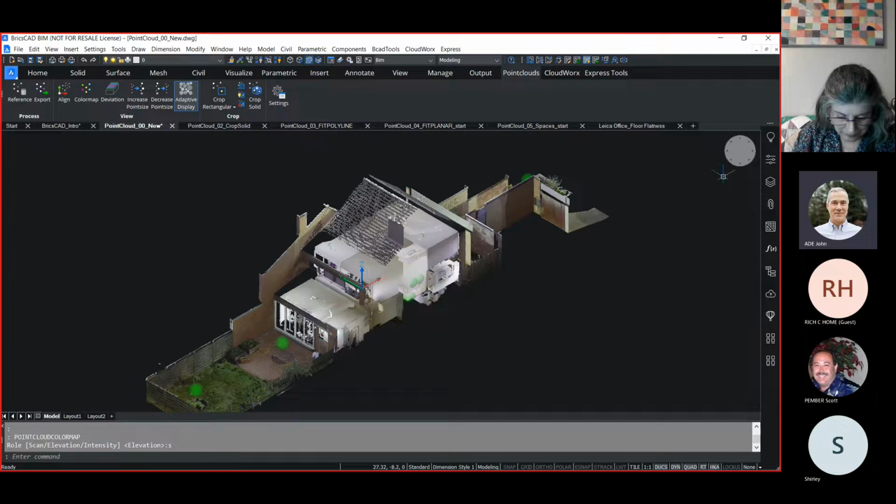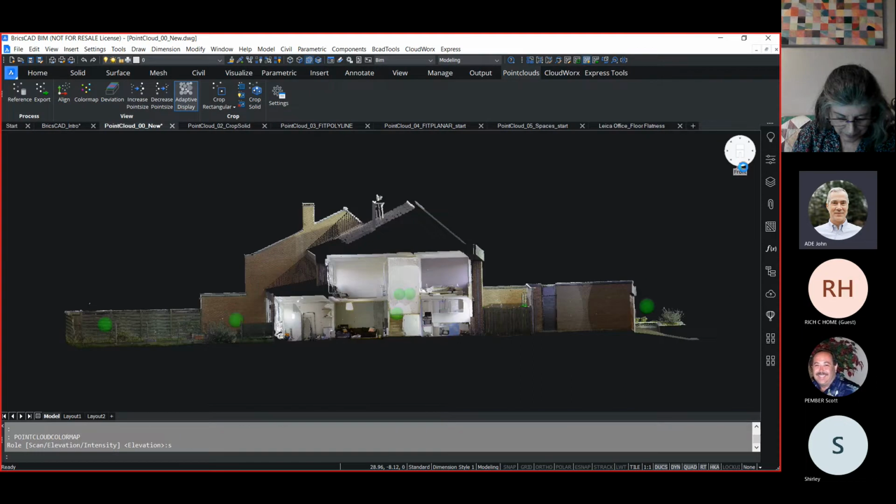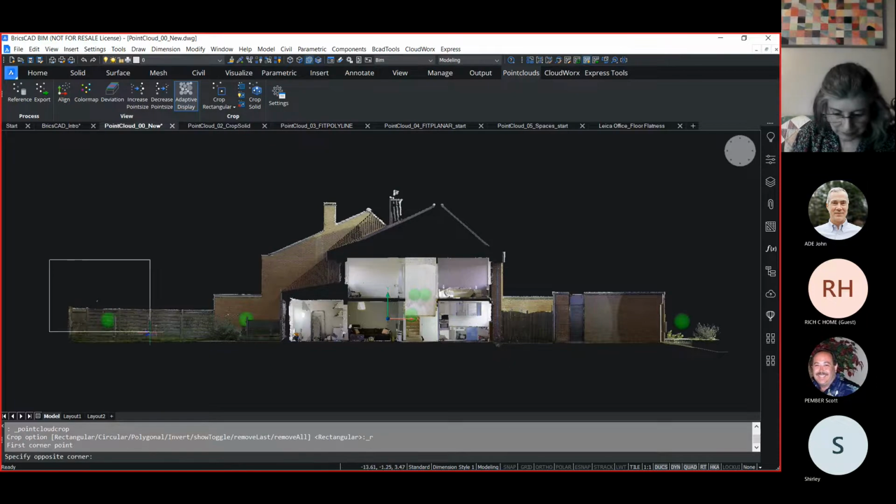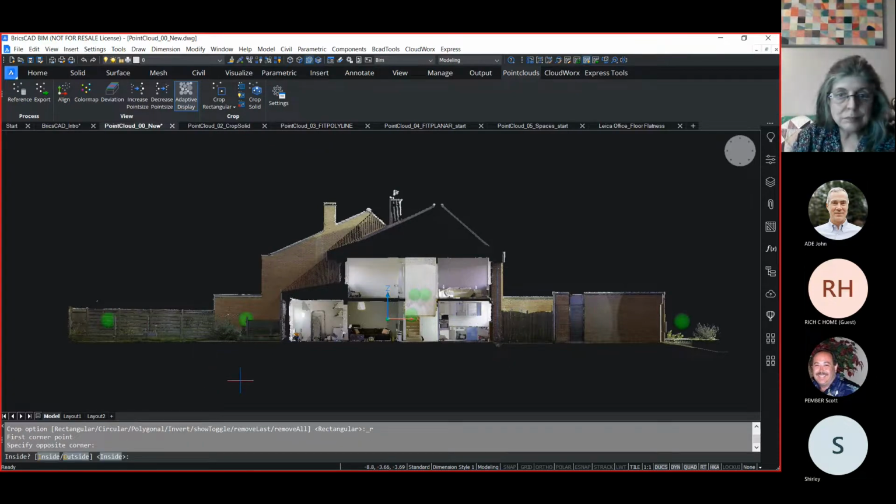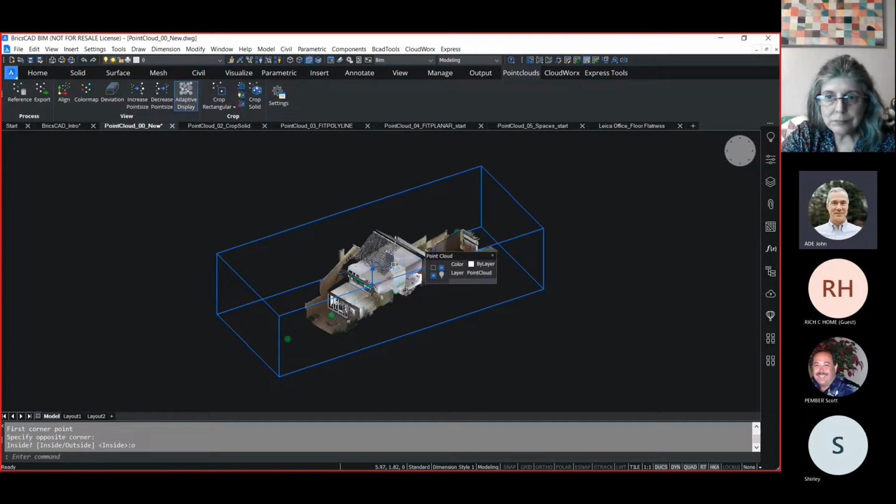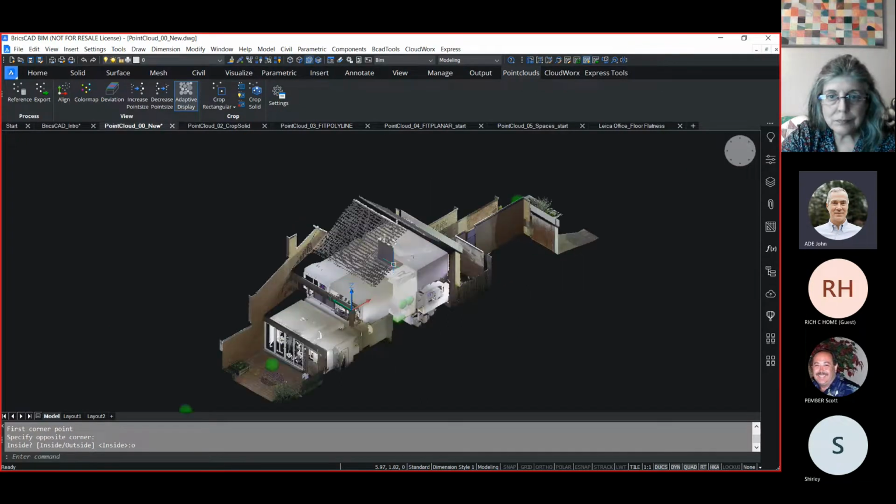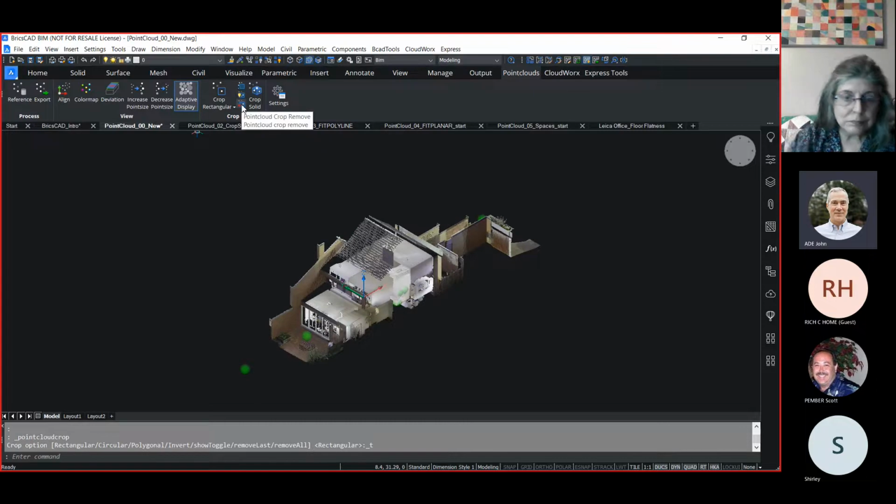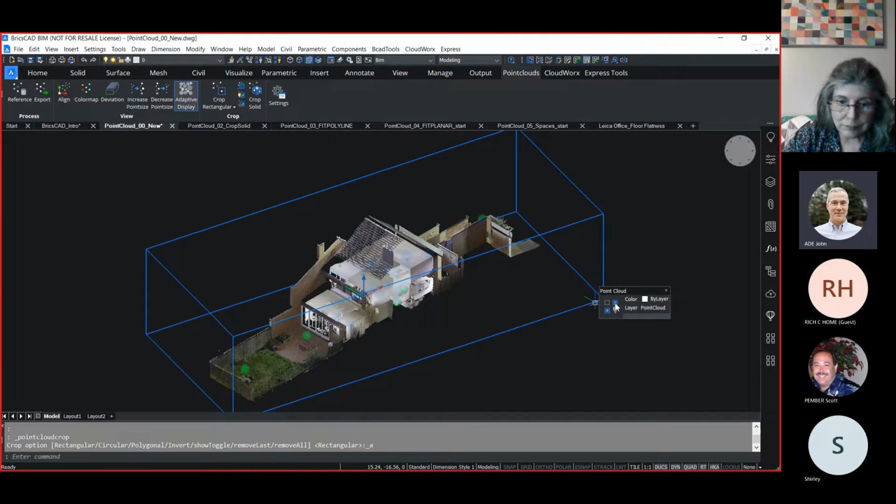Now, when point clouds include more points than are needed, we can easily crop the point cloud to show just what is needed. I'll do this from a front orientation and crop out some of the points. The nice thing about crops is it's not removing anything from the point cloud. It's only controlling the display of points. I have a toggle to quickly turn the crop display on and off. And if I want to totally remove it, I also have another tool to remove the crop entirely.